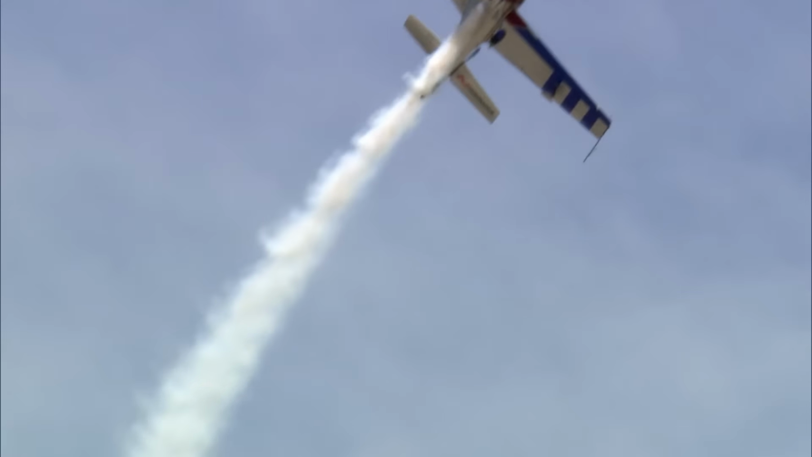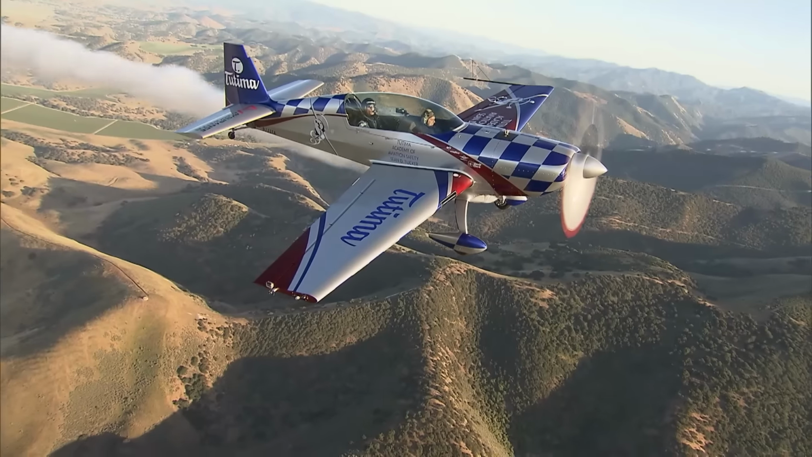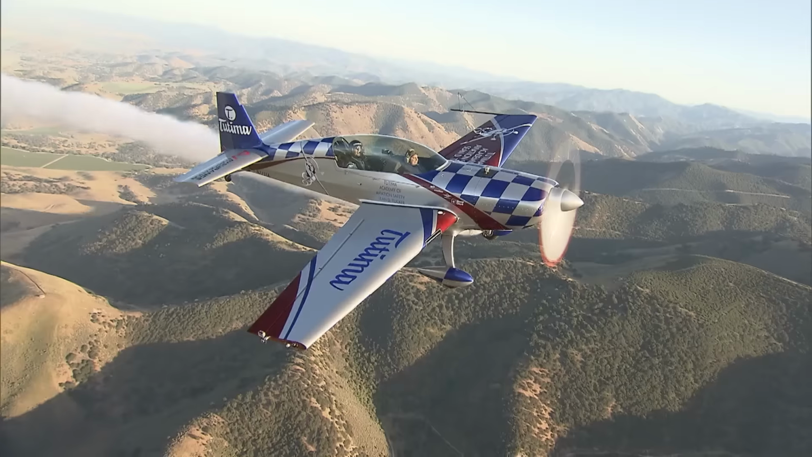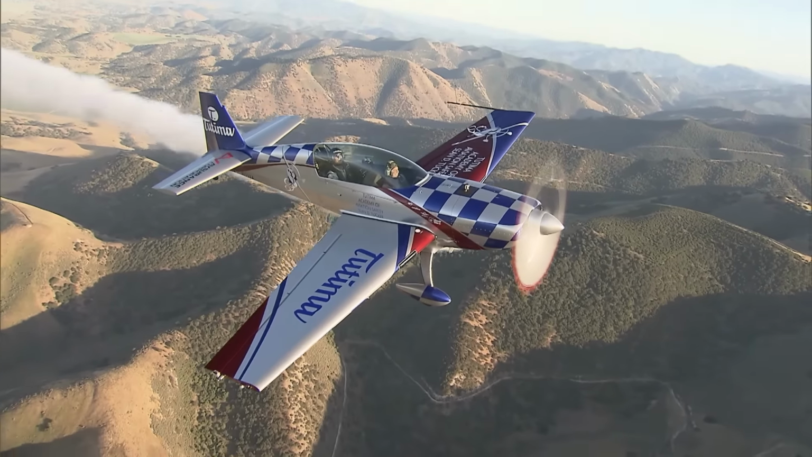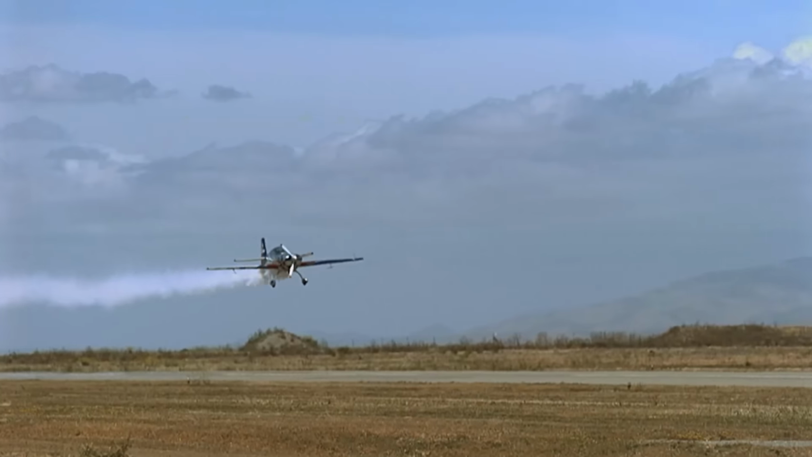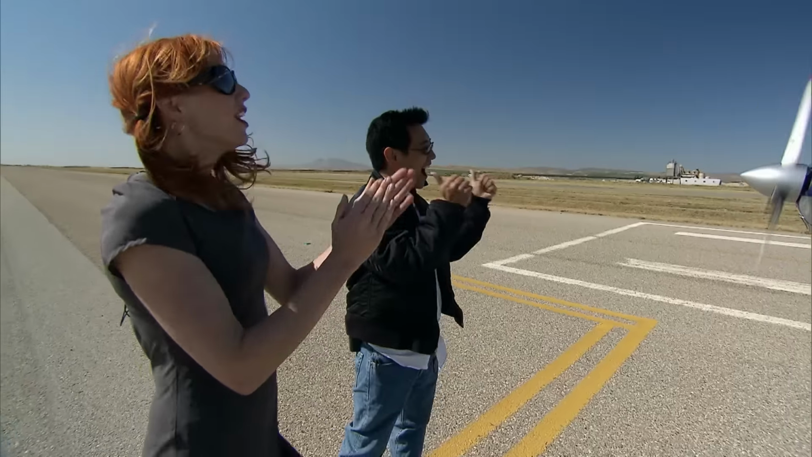With Tori just about hanging on to his lunch, it's time to bring him and this test back down to earth. All right, Sean, I think we got enough data. And I think I'm done. I made it! I made it! That was brutal. But the worst part wasn't the actual maneuvers. Well, I mean, it was partly the maneuvers, but it was right before the maneuvers, the fear of the unknown.